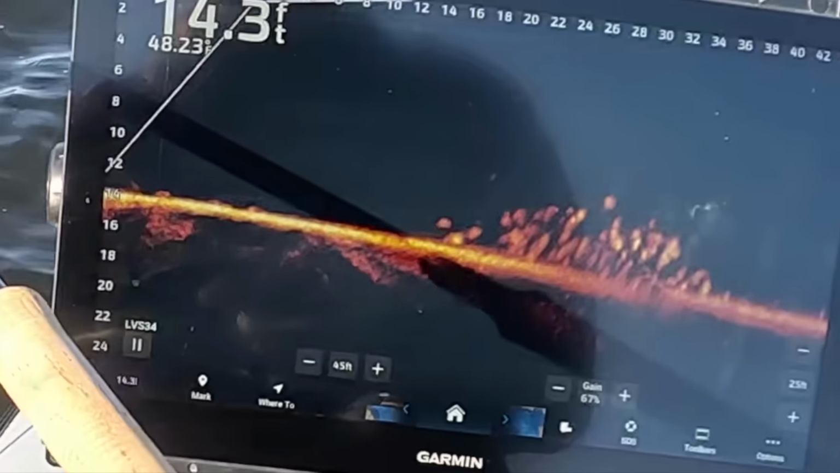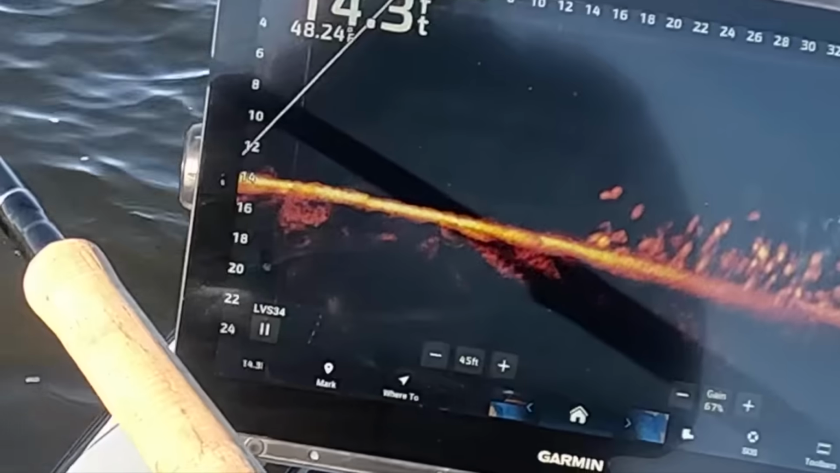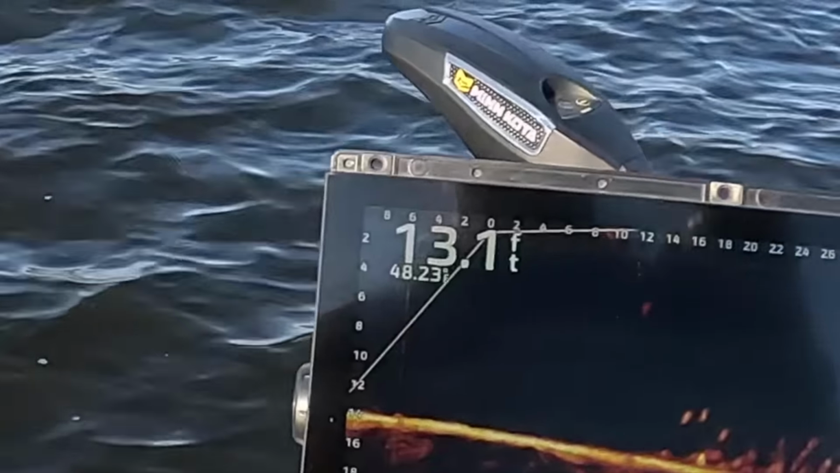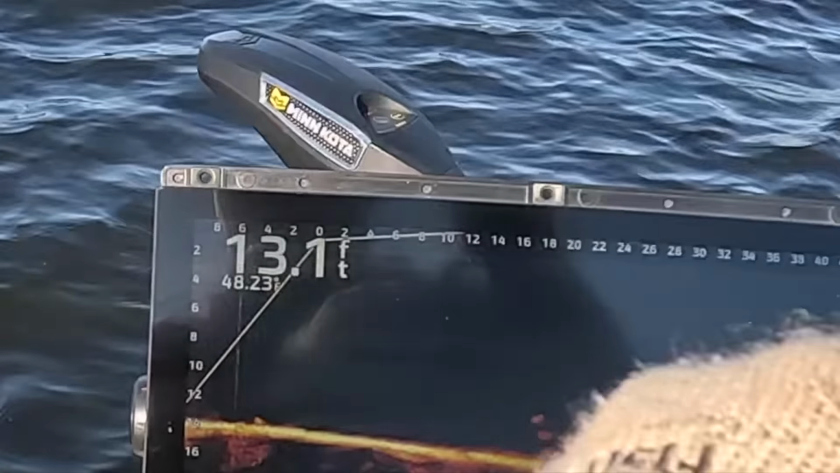They love a small bait. And so we've got some coming right here. Let's see if we can get one to connect. Boom. And there you go, on cue, guys. I'm telling you, they like a small bait.